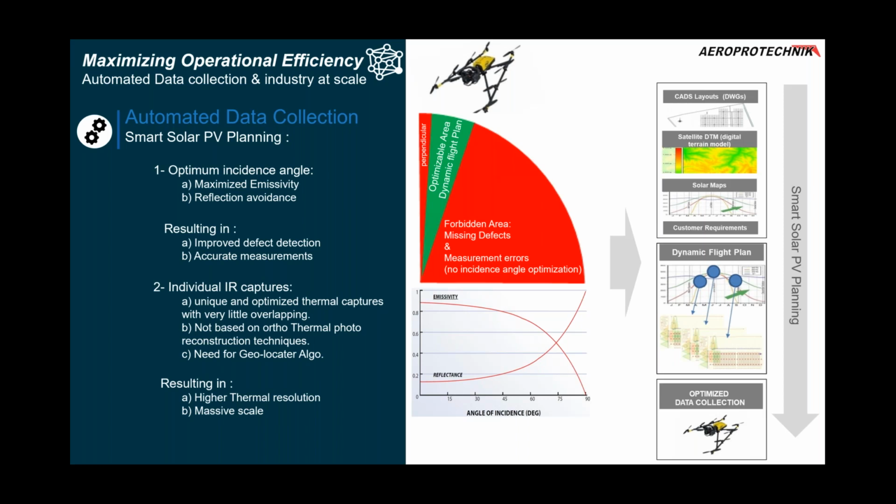Two very important points. The first one is the optimal incidence angle. As some of you work in thermography, you might understand, the measurement errors and quality problems associated with thermography are typically caused by too shallow incidence angles or by reflections in the solar panel. You need to make sure that every single thermography you capture has the best trade-off between maximizing emissivity and avoiding reflections completely.